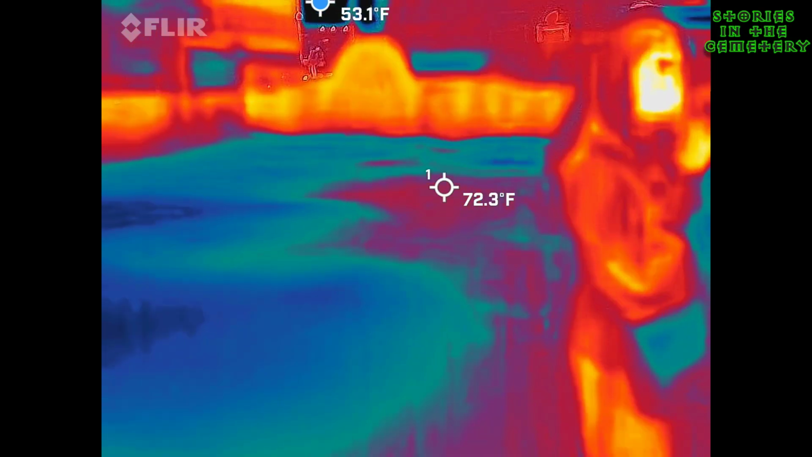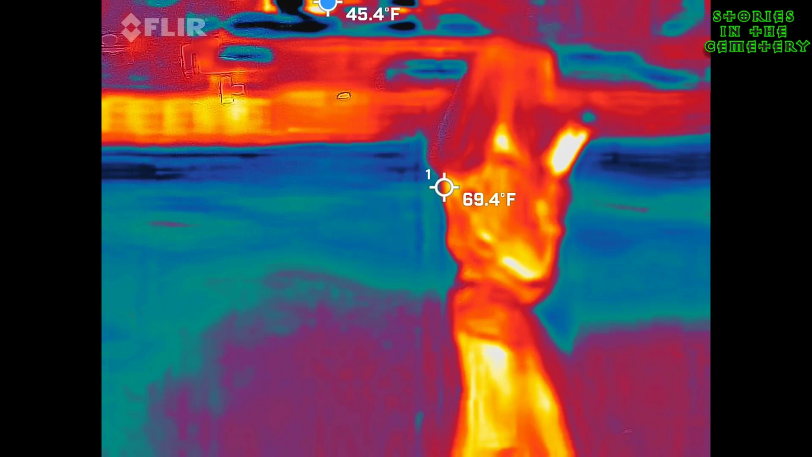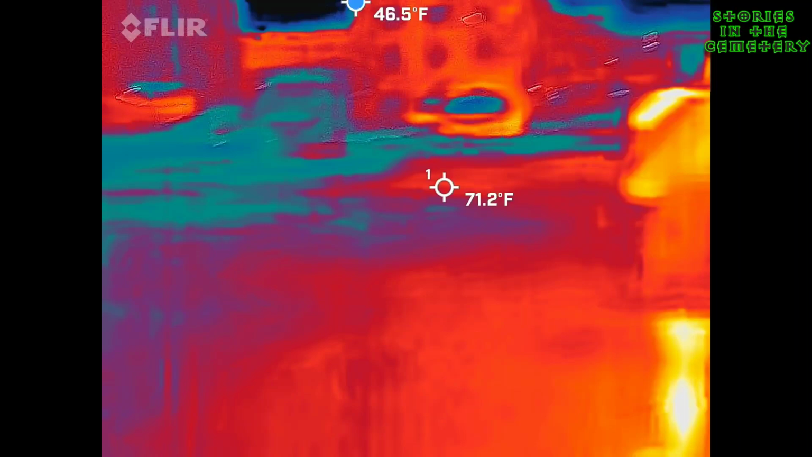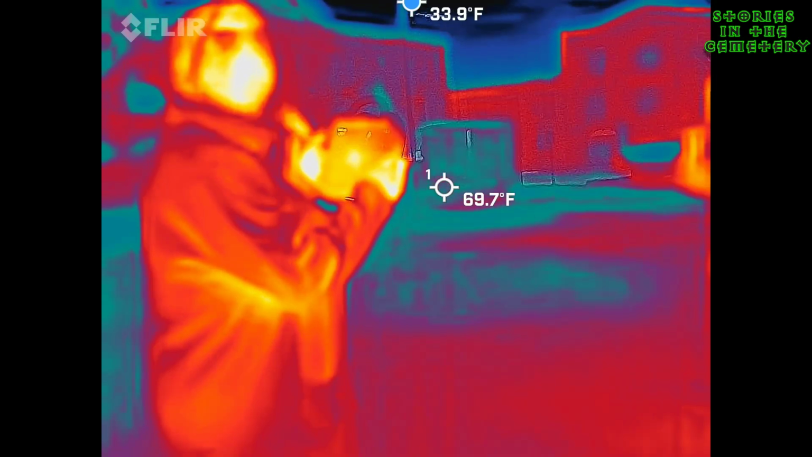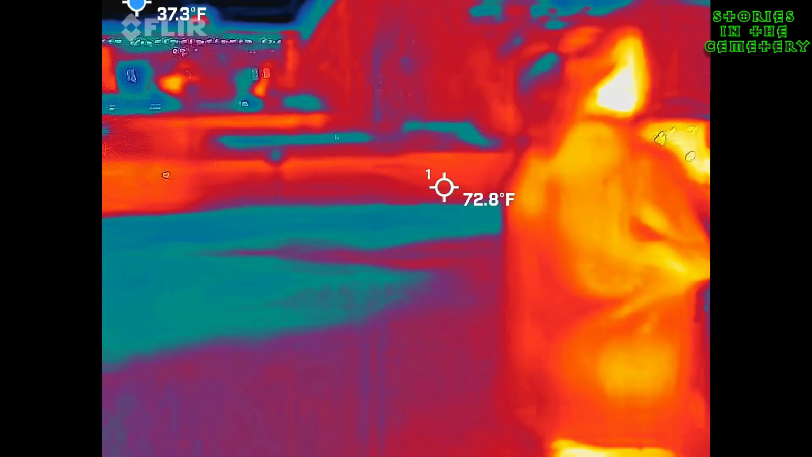I didn't know. That was harder to do than one hand. She don't know what's coming. It comes out in a small burst, just kind of random. Alright, everybody, let's see what that crop is doing. Weird. Alright, nothing else.